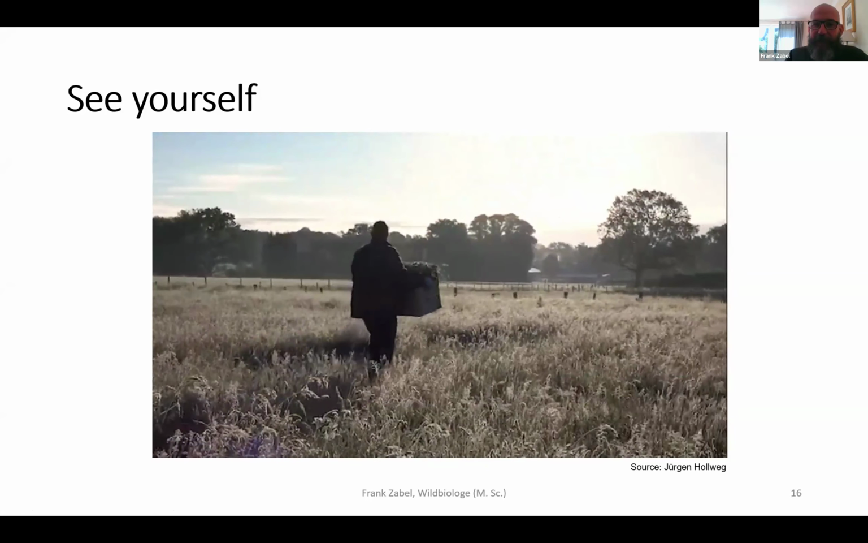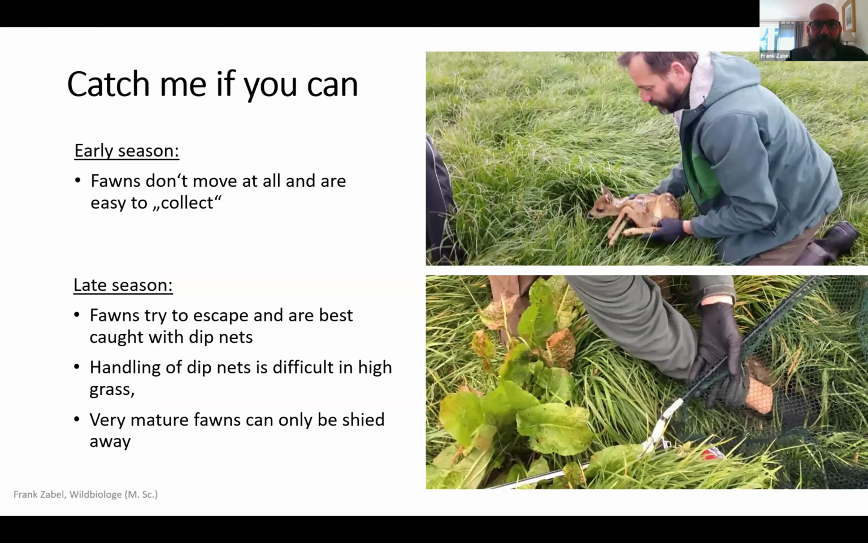And after the meadow has been mowed and the work has been finished, we release the animals at almost the same place if possible. I told you during the early season they hardly move, even during custody they hardly change their position. In the later season it's different when you really have to catch them, because they of course don't know that we want to do something good to them.